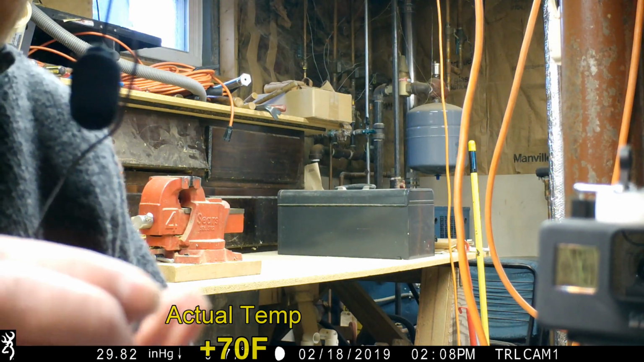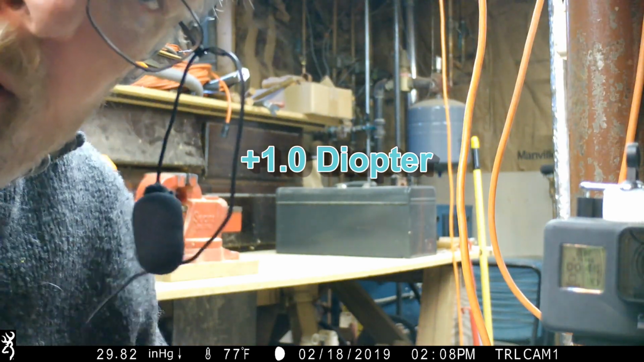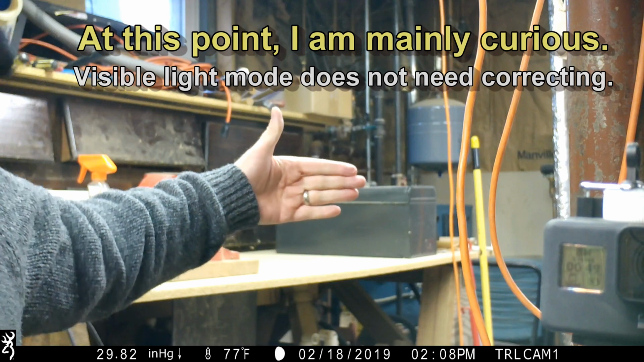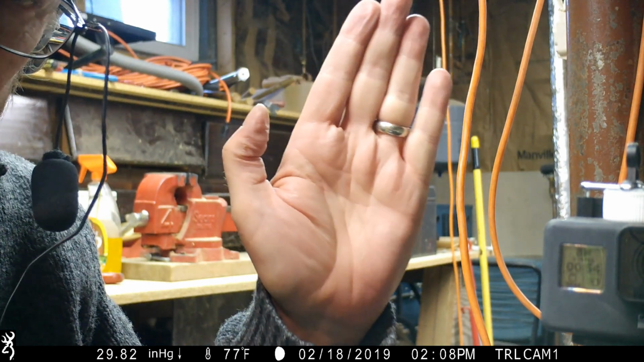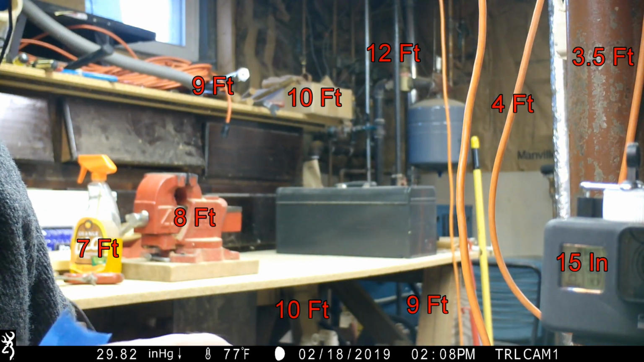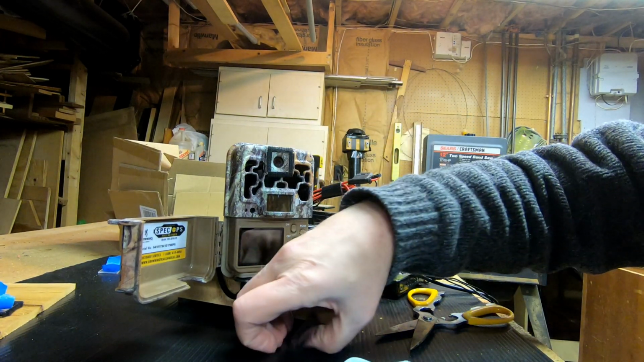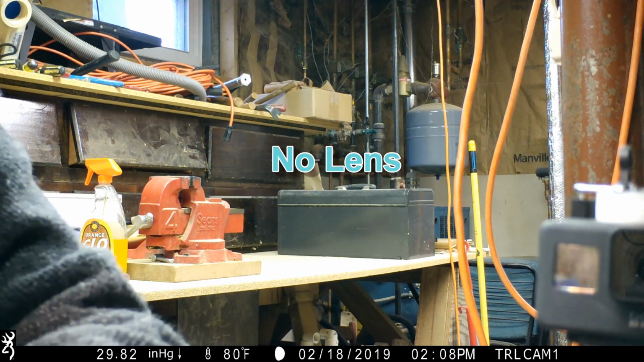Okay, so this is the 1 diopter lens, and I'm just going to stick that on there. Now you shouldn't really see much difference, but it used to be that my hand right here would be out of focus. So the question is where is it focused now? It's going out of focus now, but I'd say it's pretty good. Okay, so that's the 1 diopter, and I'll take that off and tag it with its piece of tape.